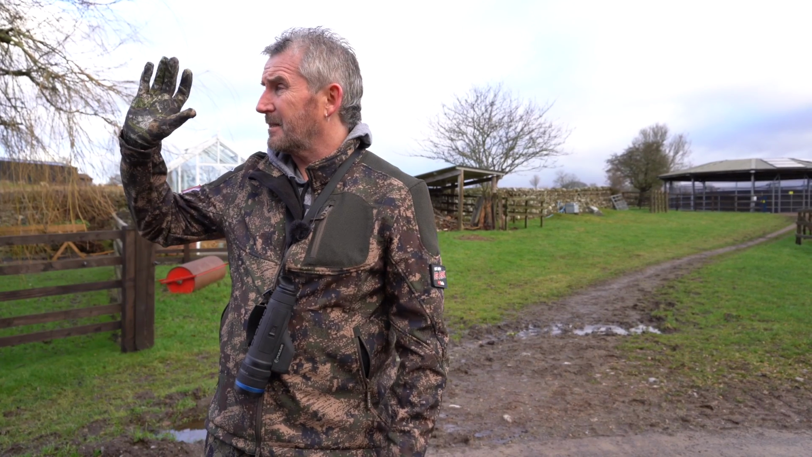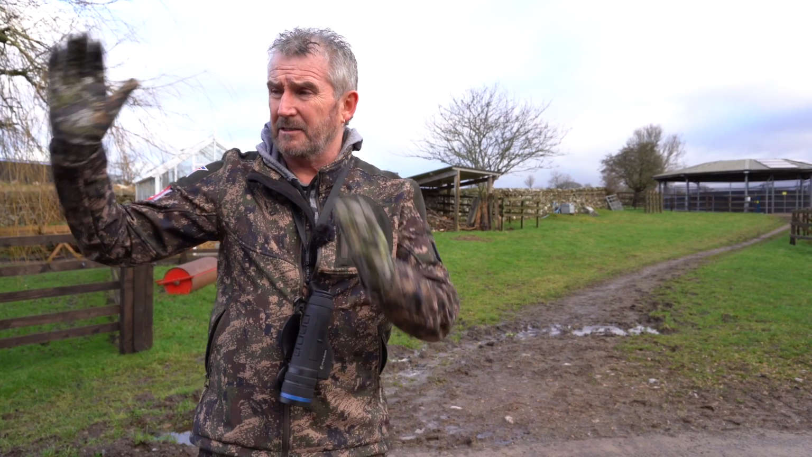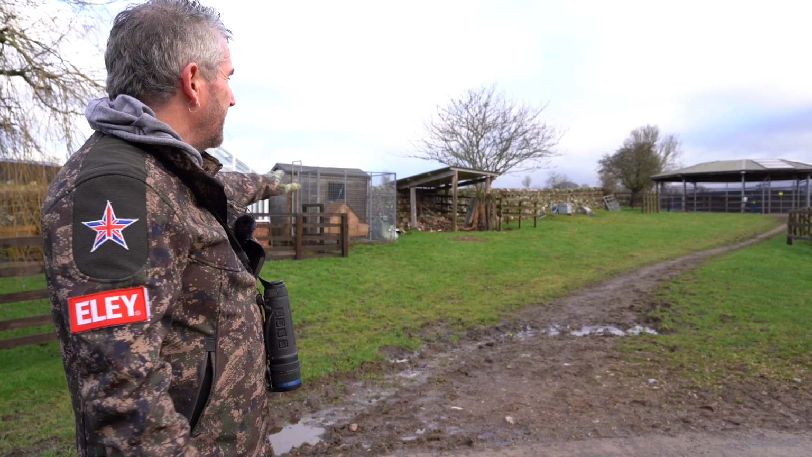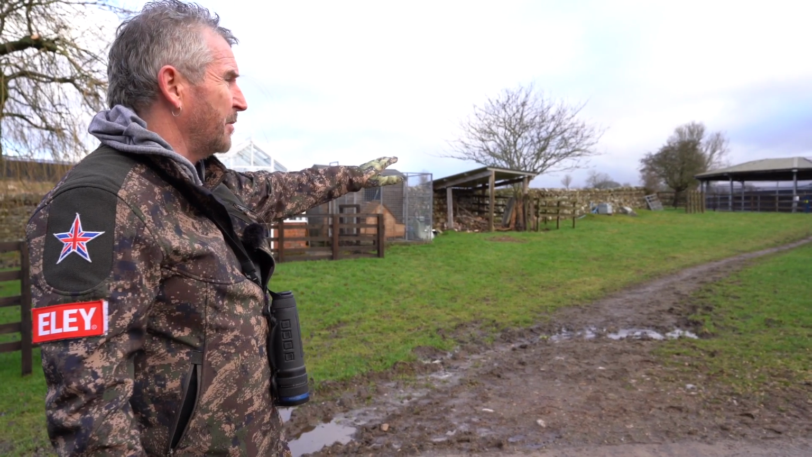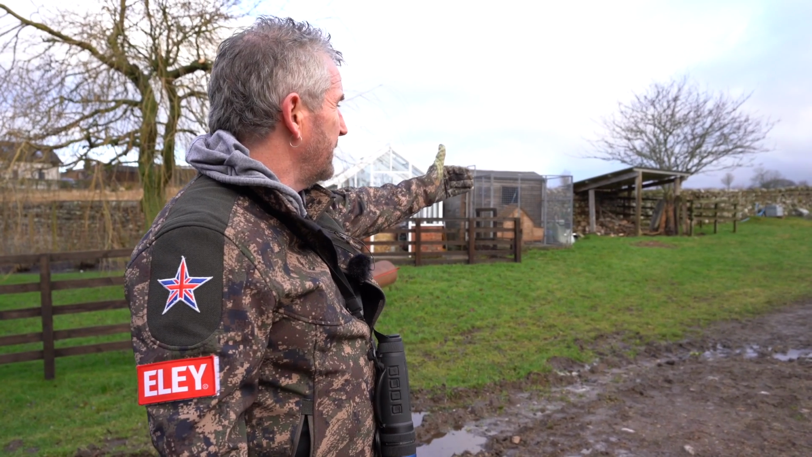Right, this is the plan of attack for tonight. We're going to come through from the house. We're going to come round the front of the stables, and we're going to get to this. This will be his first point of contact here. This field is generally where they come through. They'll come through the field adjacent to us, through the wall, into this field here.